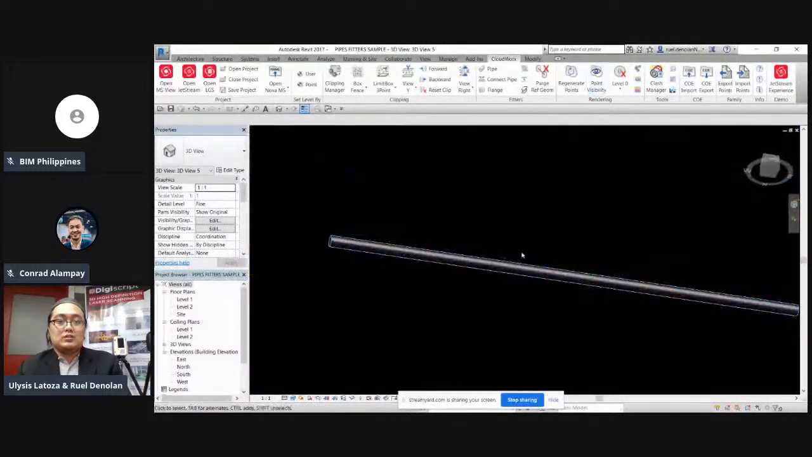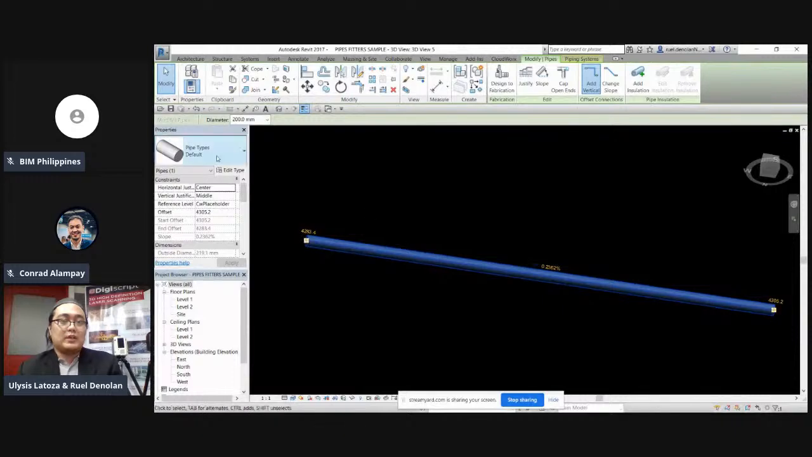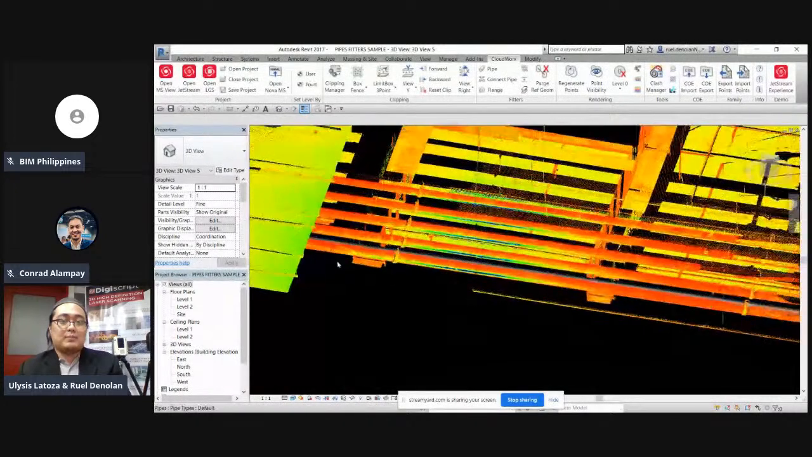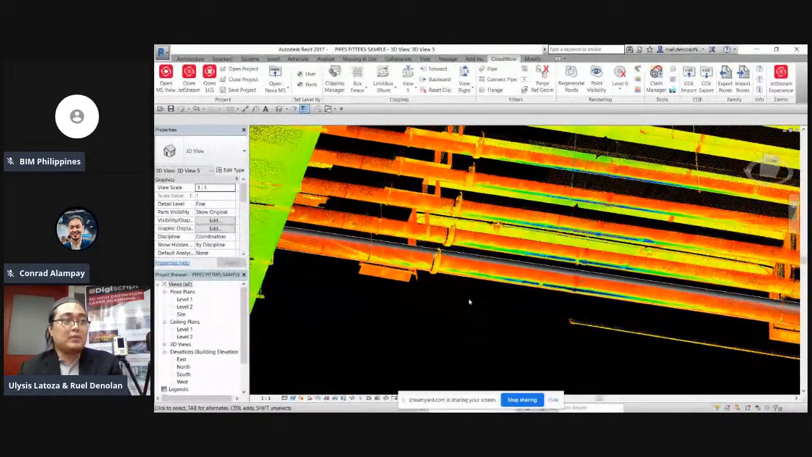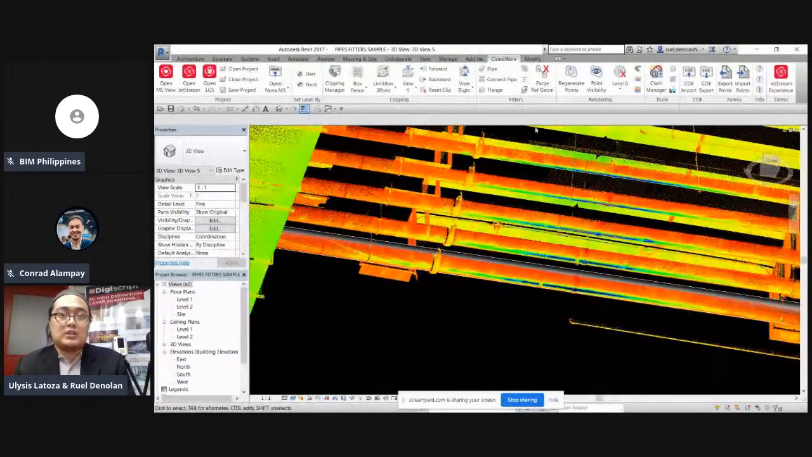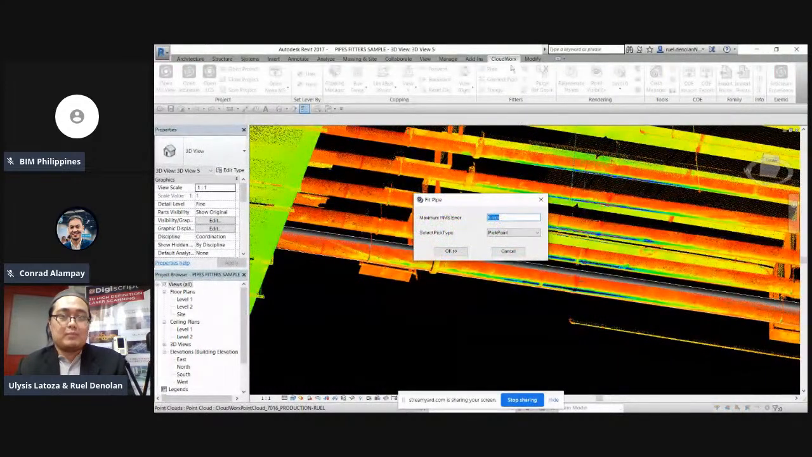So kung mapapansin nyo, kanina kasi nag-example ako dito. Nakikita nyo may pipe na akong nagawa. So paano? Question, paano natin na-achieve itong ganitong pipe work na as-built, pero mabilis, hindi siya mano-mano. So ang advantage kasi ni Cloudworx, meron tayong pipe fittings. Pag kinlik natin yung pipe, tatanungin lang tayo ng tolerance niya. Basically, yung tolerance ng error niya from point cloud.